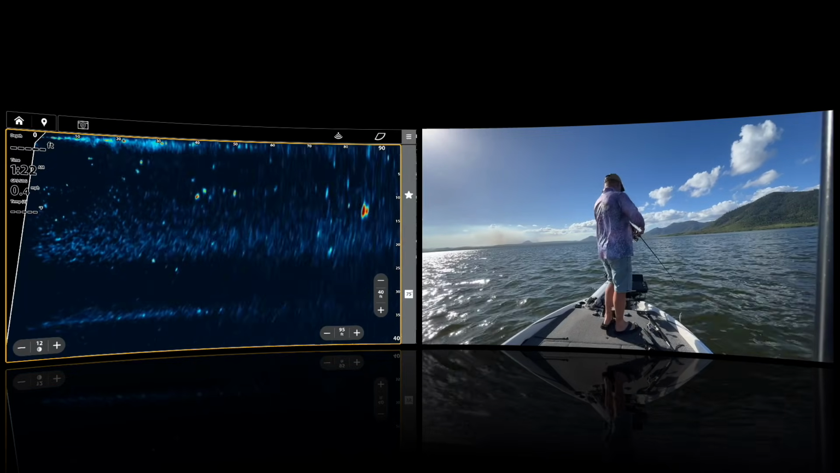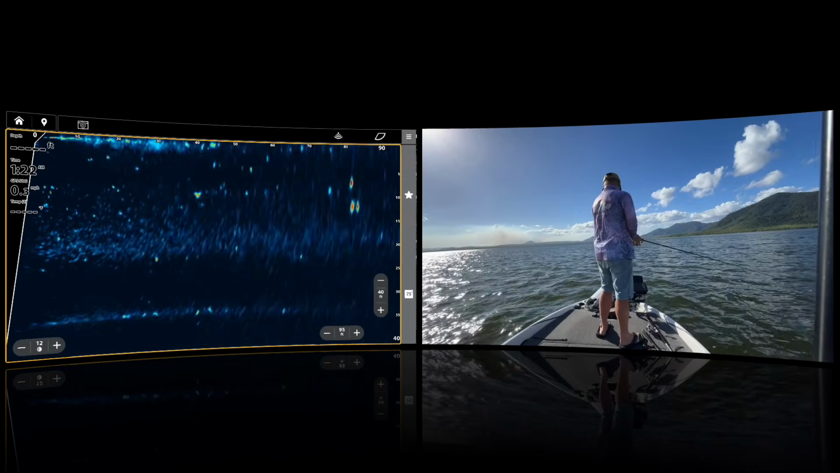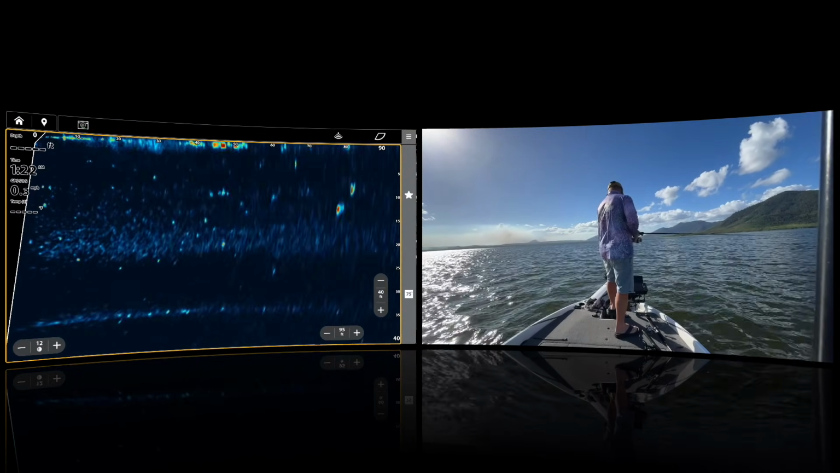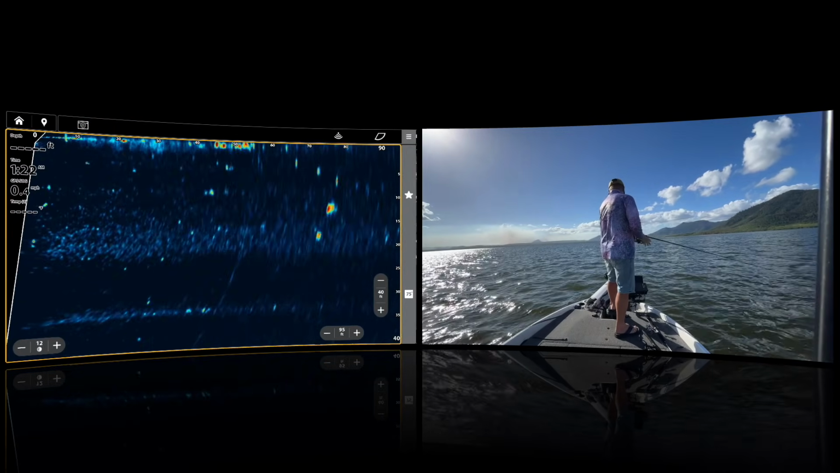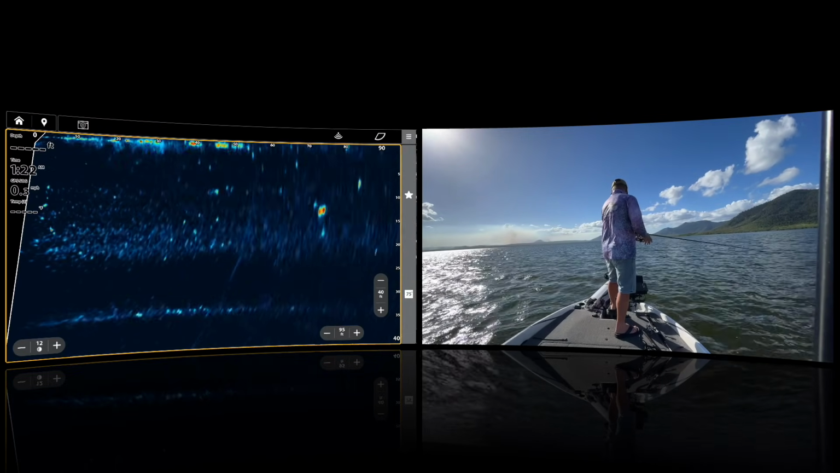Now, when we're talking about range, I have this one set to 90 feet out the forward view, and I also have the perspective mode set to the same. And I have it set to about 30 feet deep. You can see the thermocline at about 30, and I've got it to 35 feet deep. This lure drops down to the BARRA, and it's unusual that they bite it straight away.